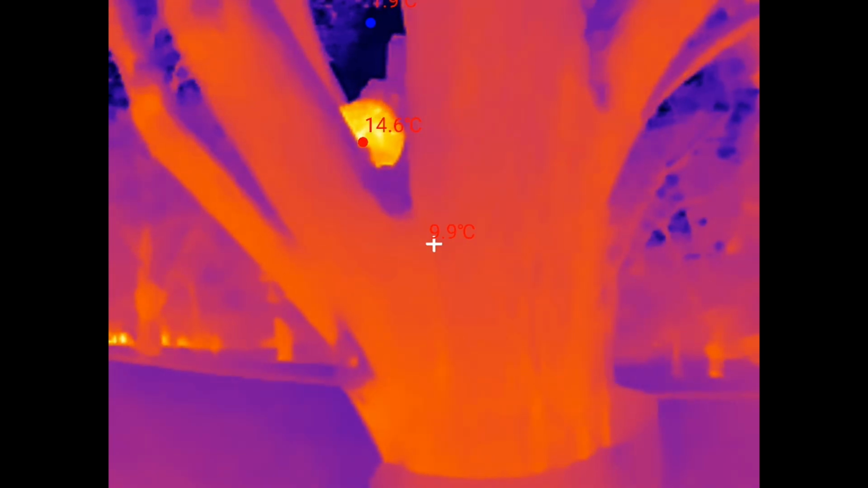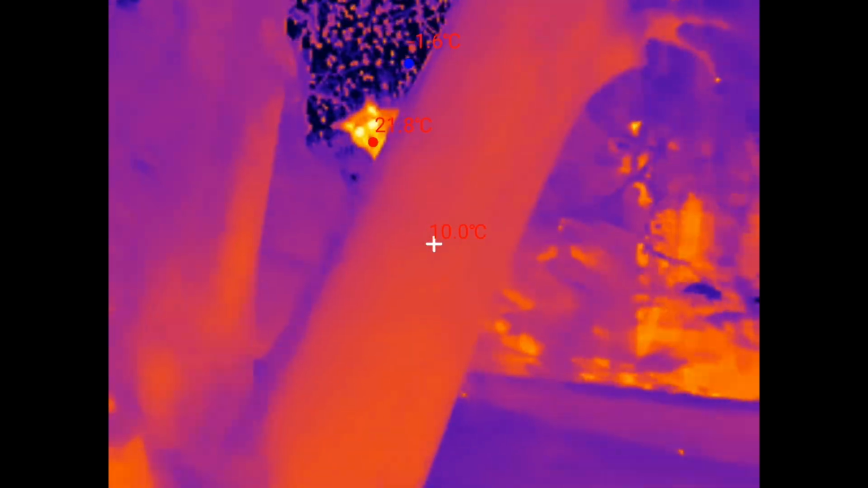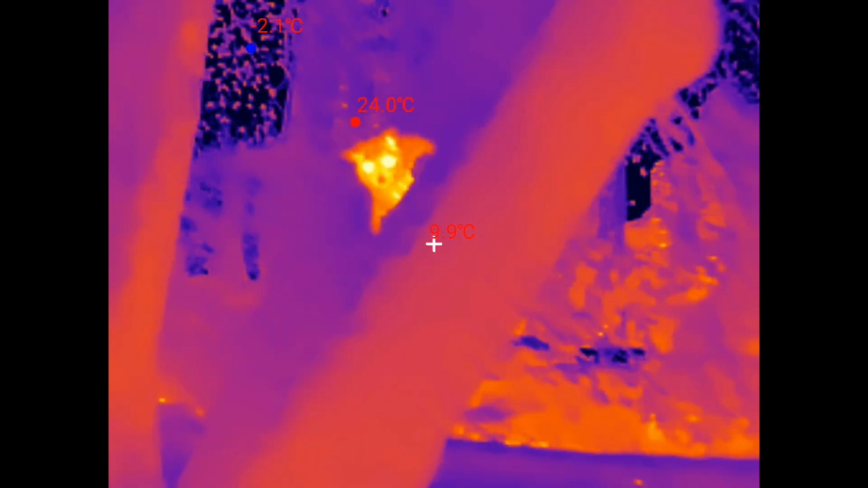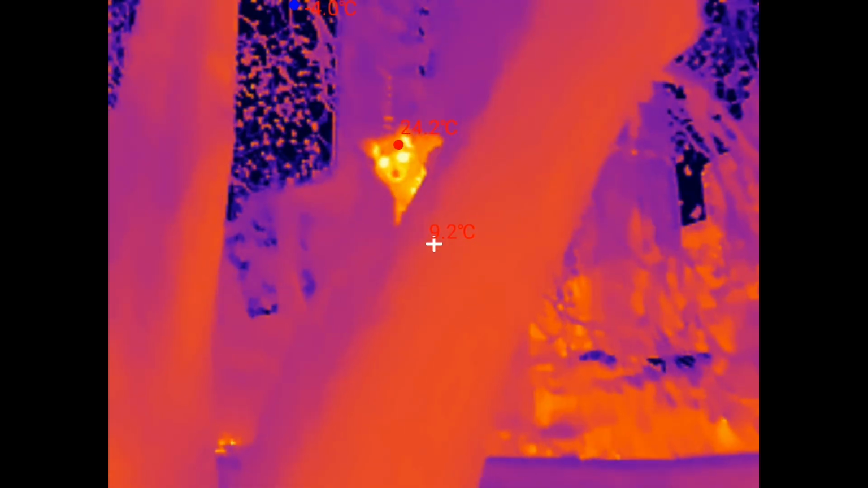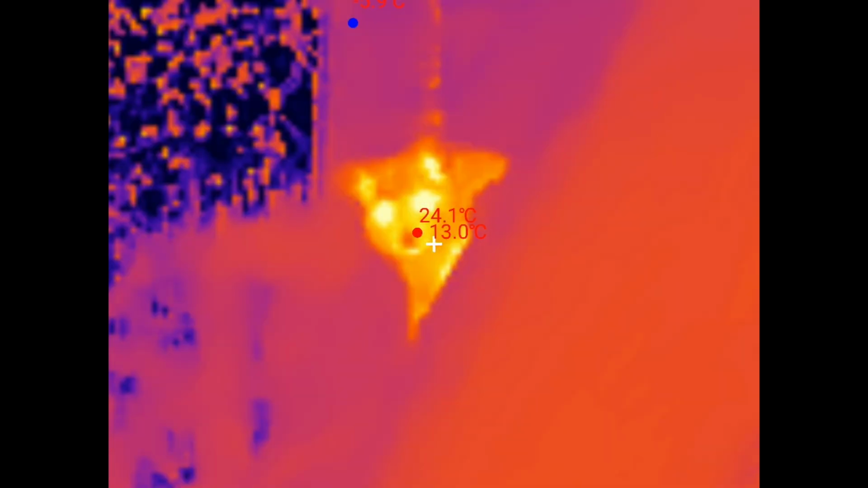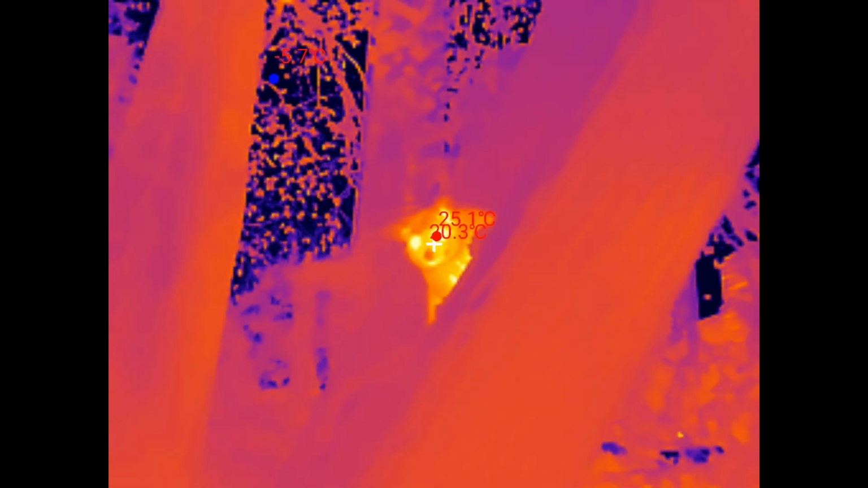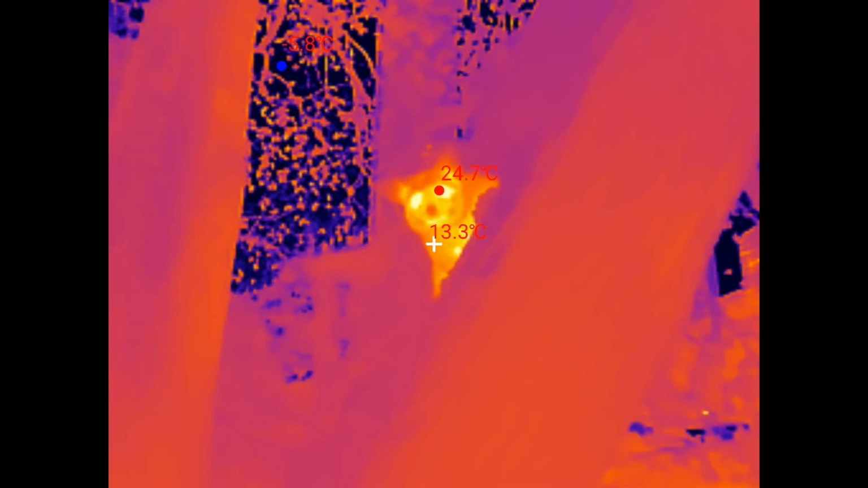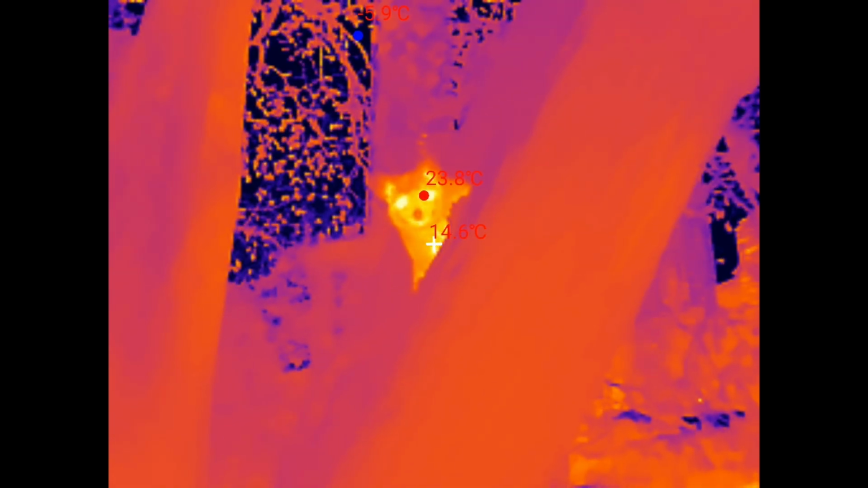But oh, here we go. That's a possum up in the tree. The trees retain a bit of heat, so that's why they show up as a bit warmer. There he is. It's peeking over at me. So that's about maybe a meter, just under a meter. So that's probably the most focused you can get like that. Probably the optimal focal distance where everything's showing up, all the details showing up,